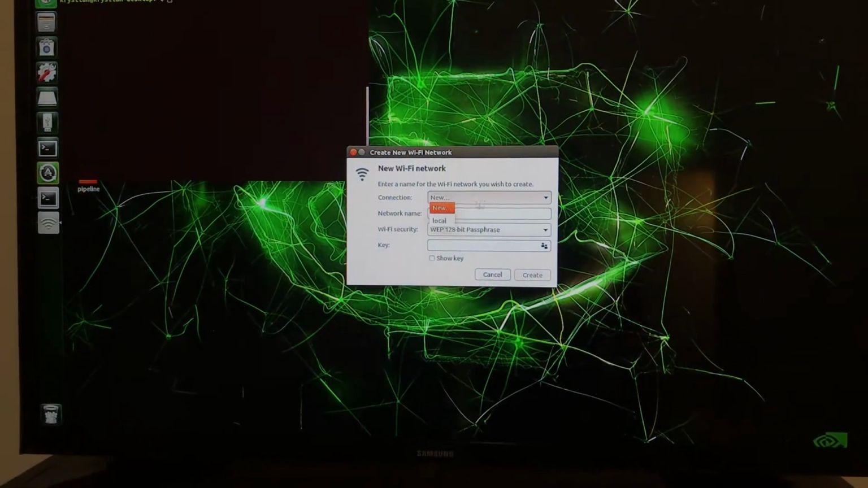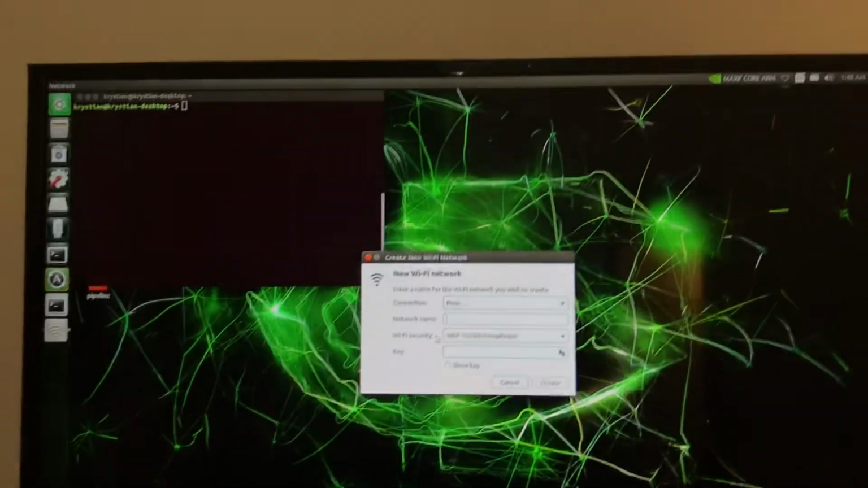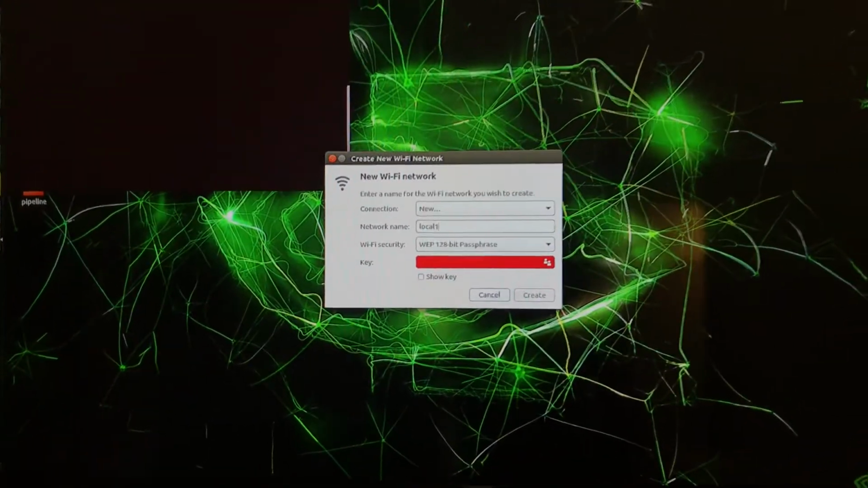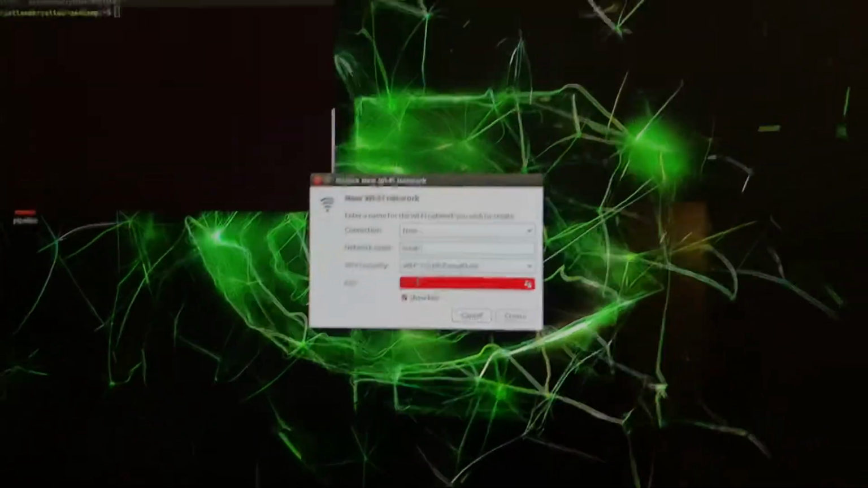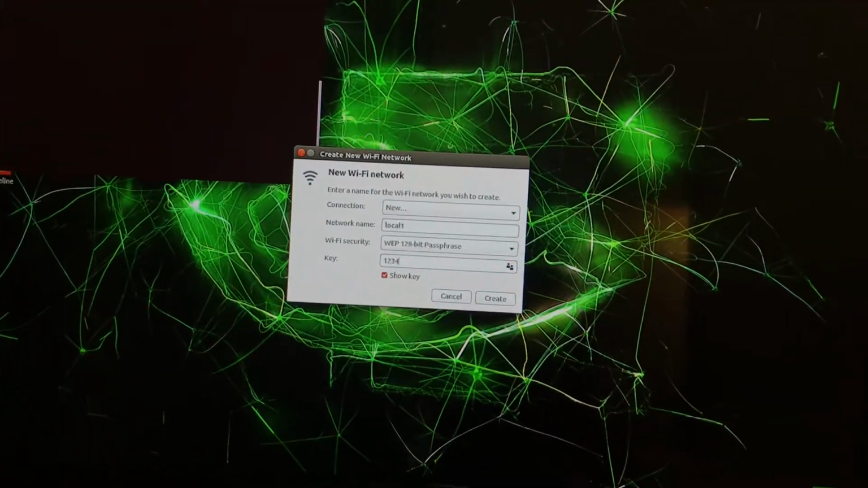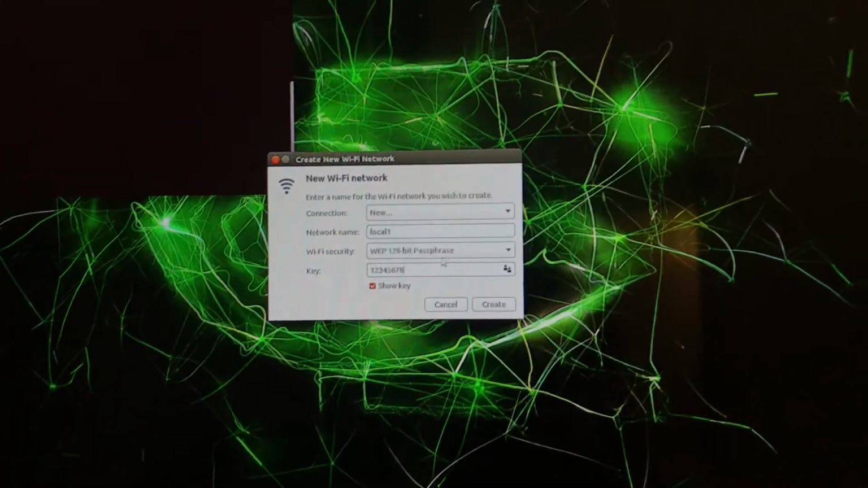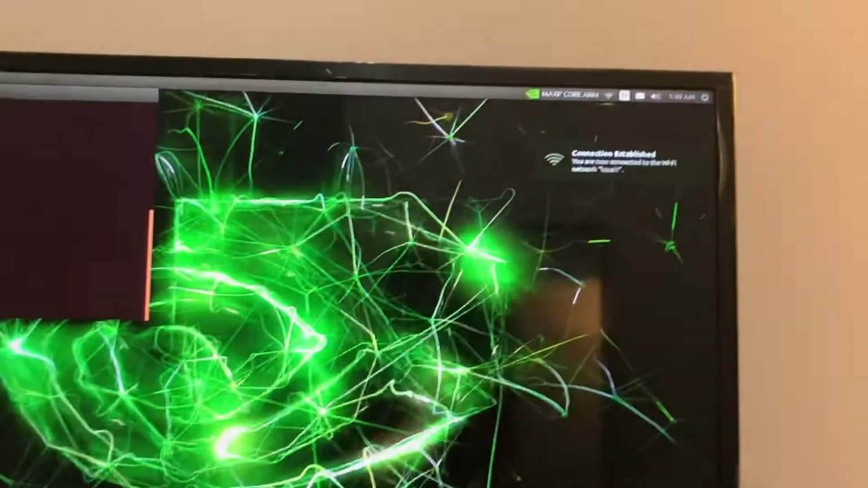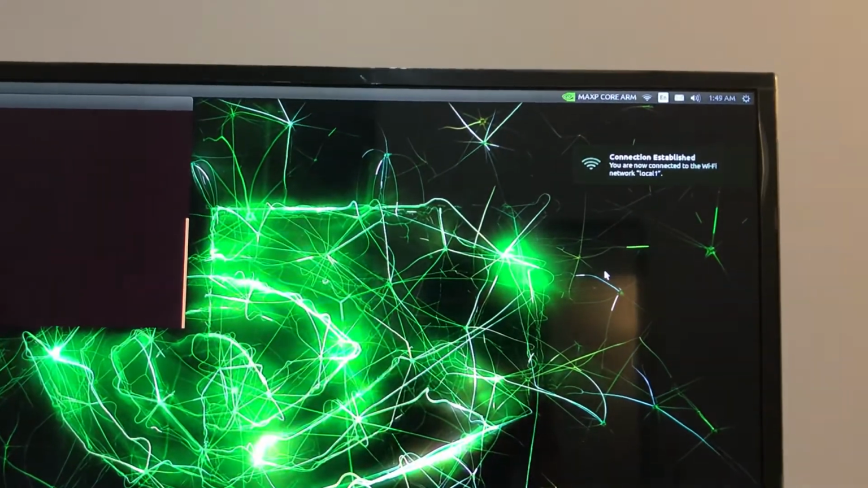You create a new network, then name it. I'll name it local 1. Then I will create a key, 1, 2, 3, 4, 5, 6, 7, 8. Great. I'm going to create this network. It says I am connected to this network.